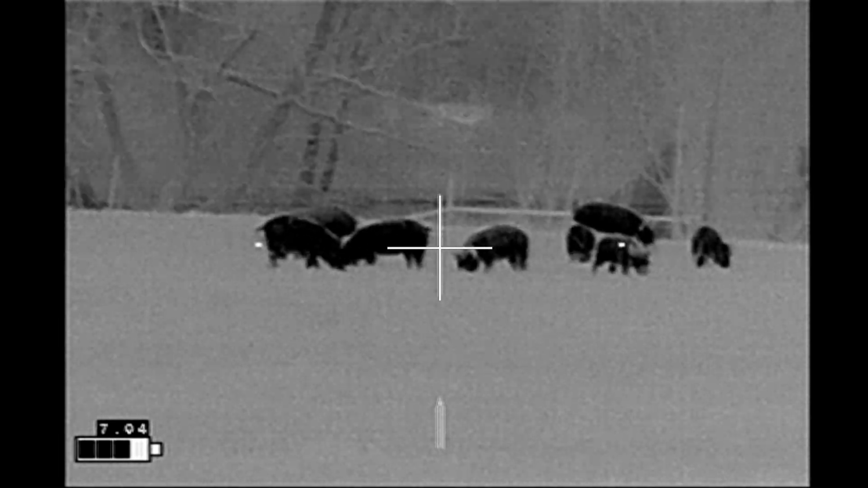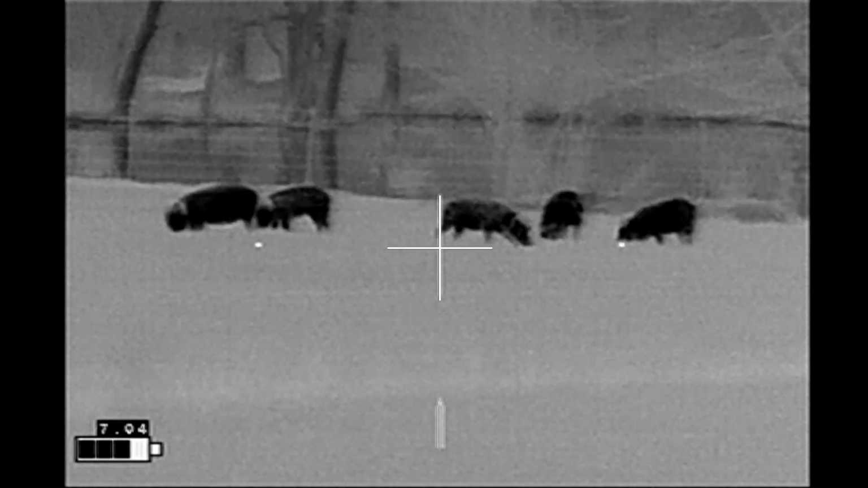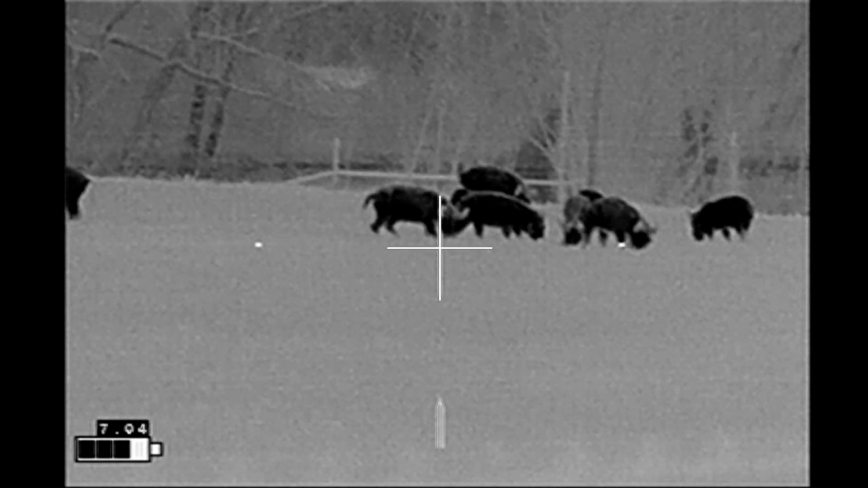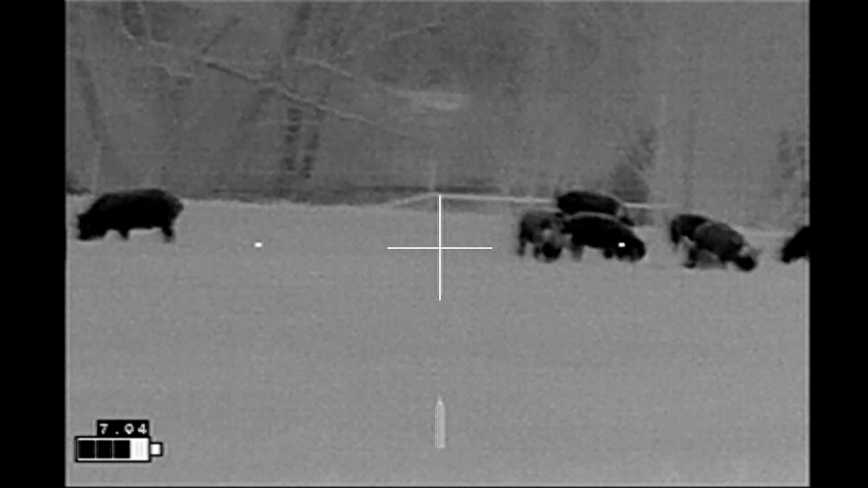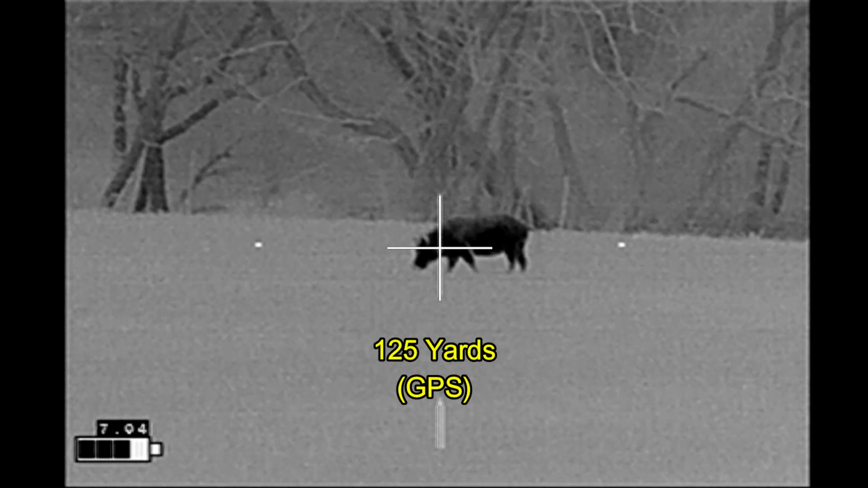So I'm going to make one last scan of the group. See if there's anything that I need to know at this point. See if anything's changed. Nothing's changed. So I'm going to go back to the sow, and I'm going to start with her. Alright, here we go.